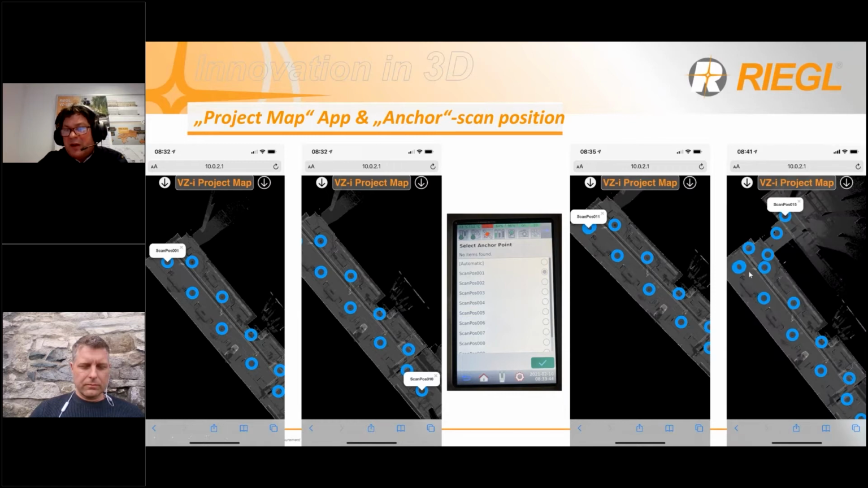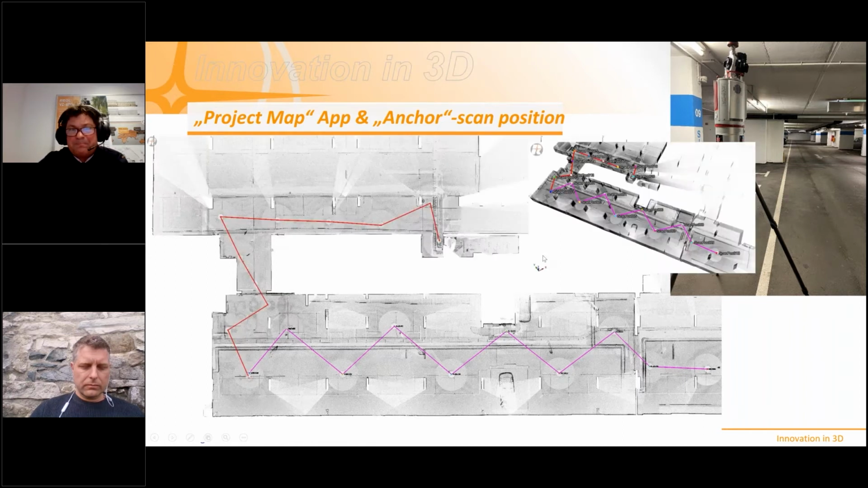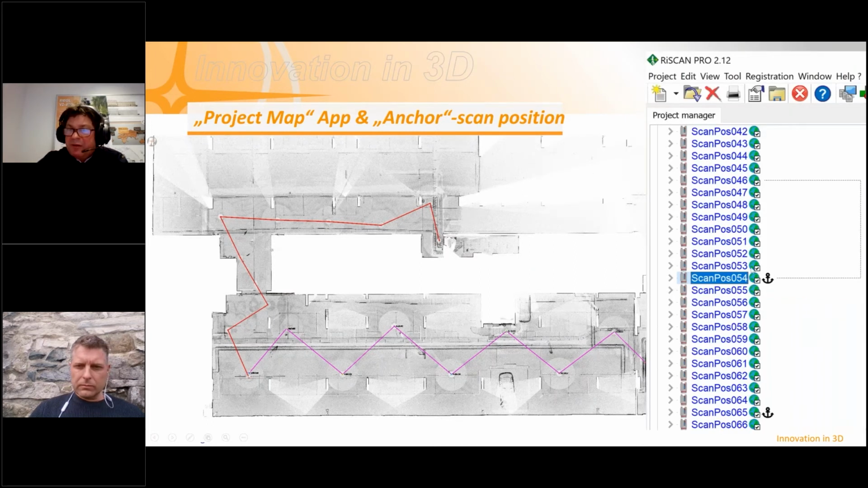And then you can walk in a different direction. That means that indoor you can jump back, for example, in this example, about 100 meters, and you can scan in a completely other direction. In RiSCAN Pro, it's indicated by an anchor.